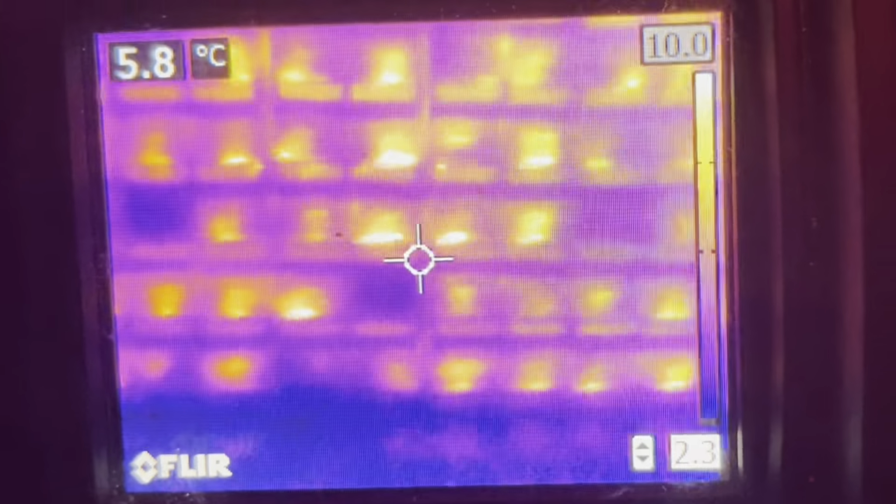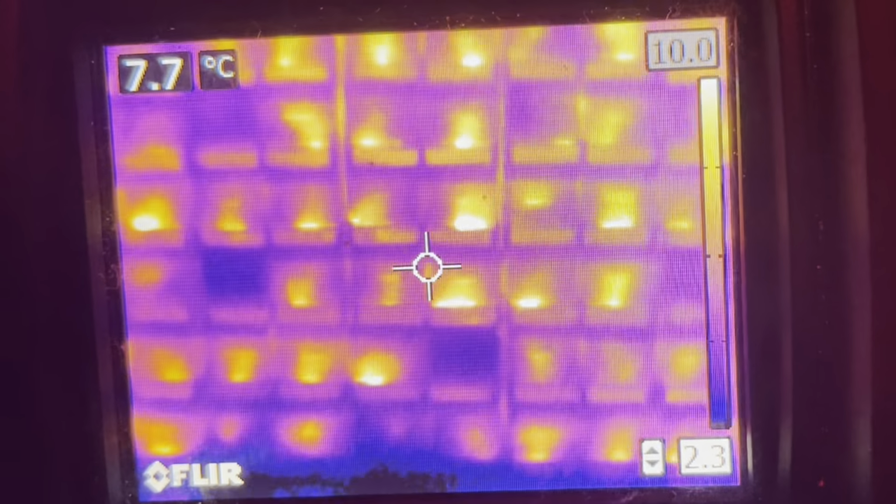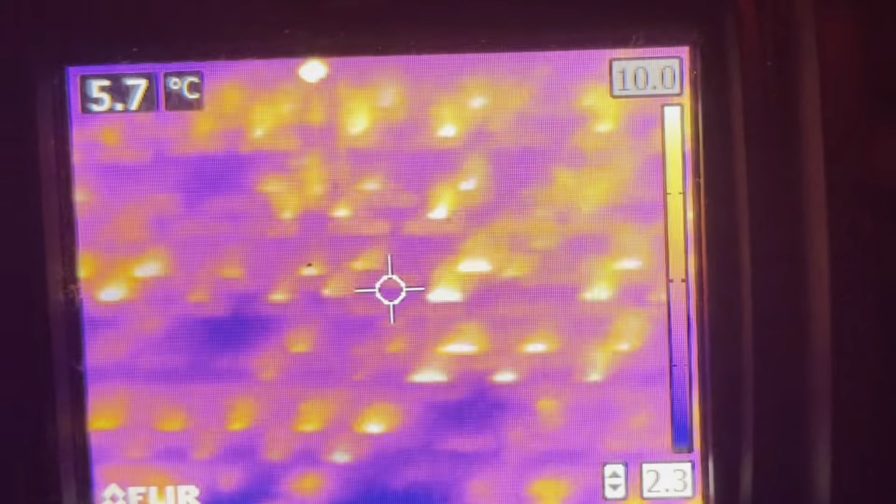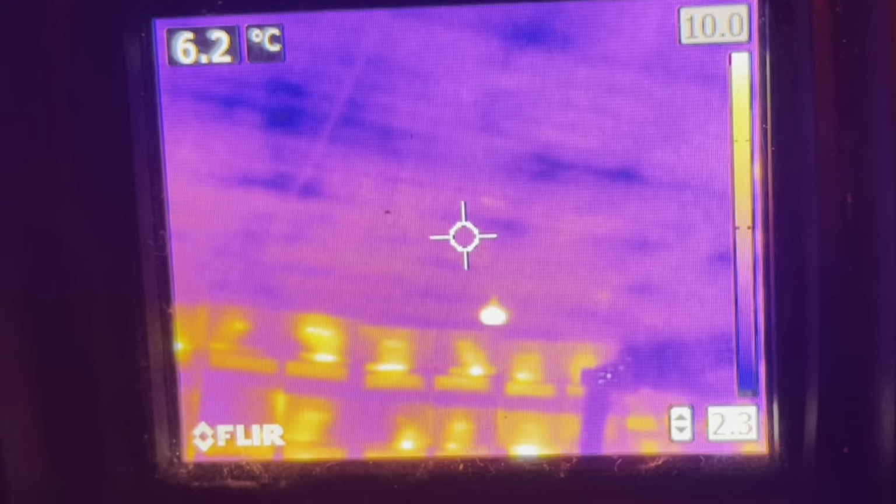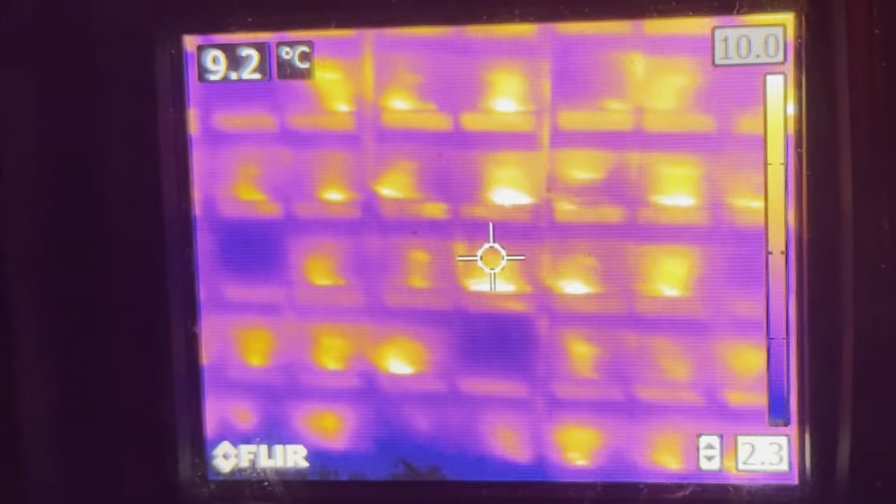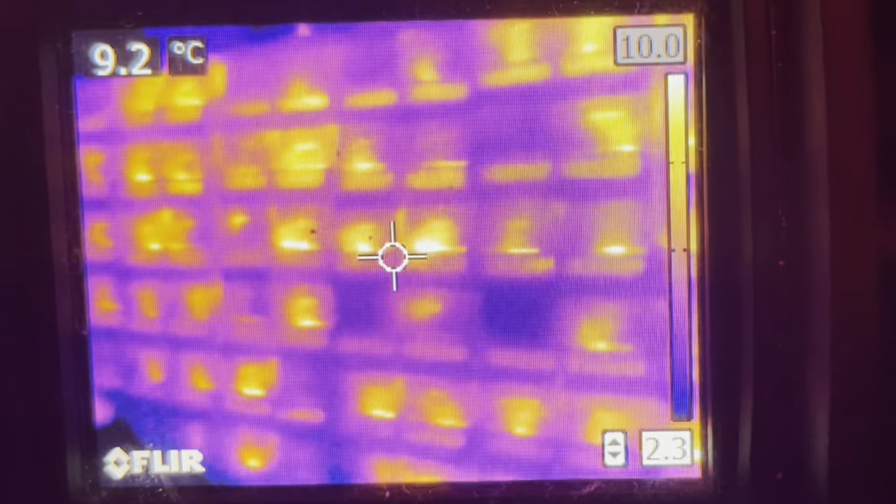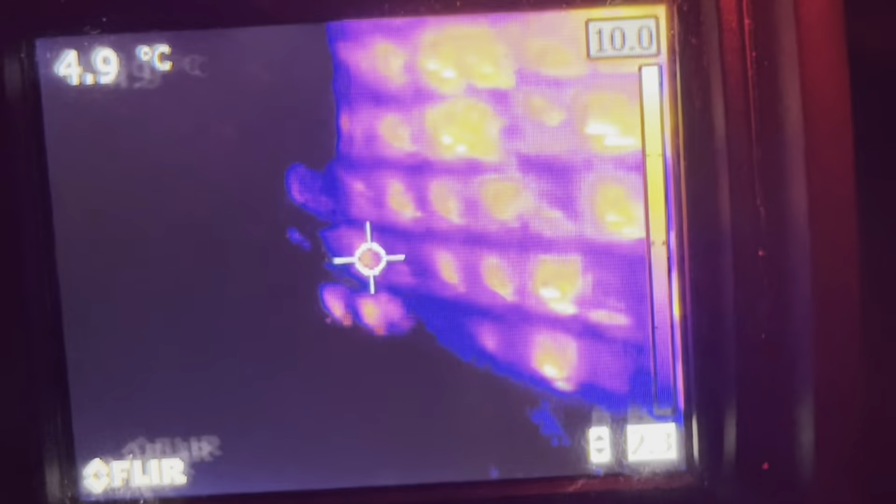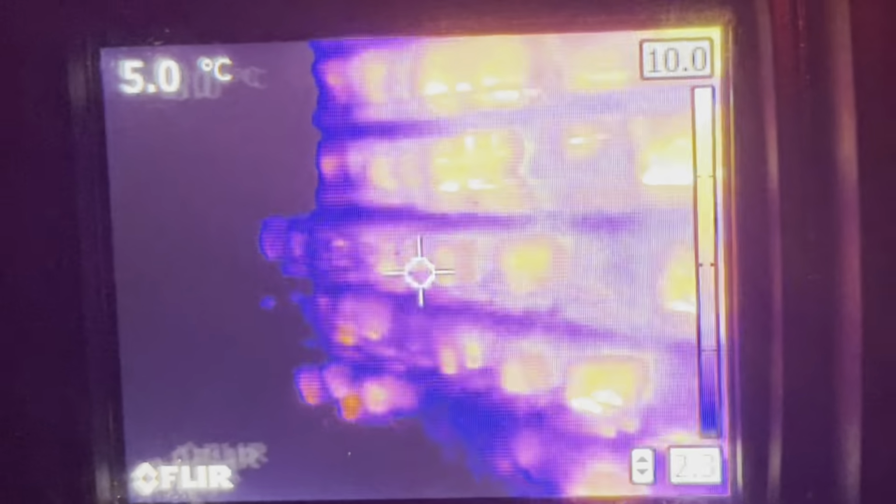The fans have been off for 2.5 or 3 hours now. So I'm thinking, and I've turned up the ceiling fans, so I'm thinking the ambient air temperature is a little more consistent, and I should be able to determine, there's still some cold over here though. Well, this is close enough.